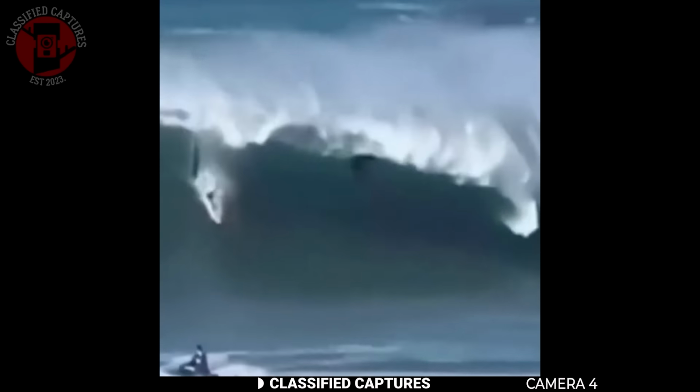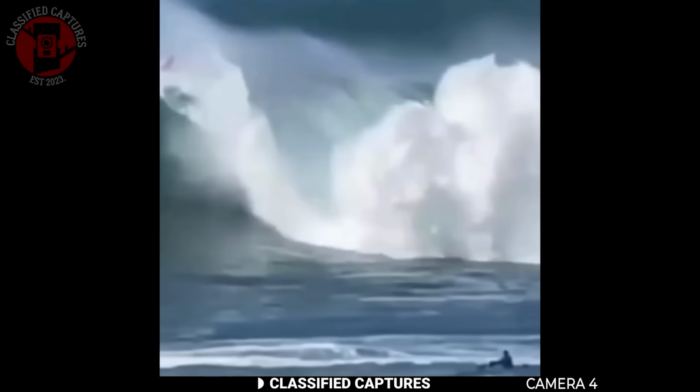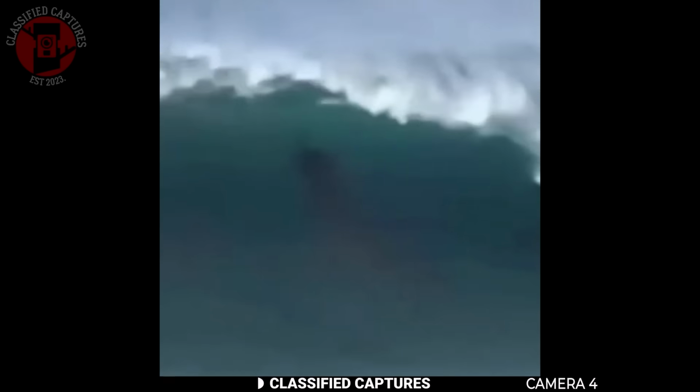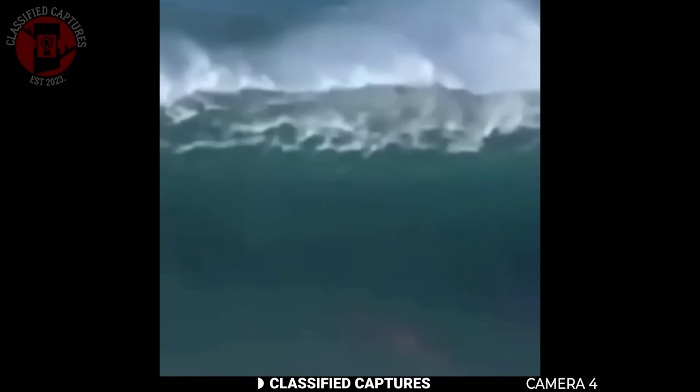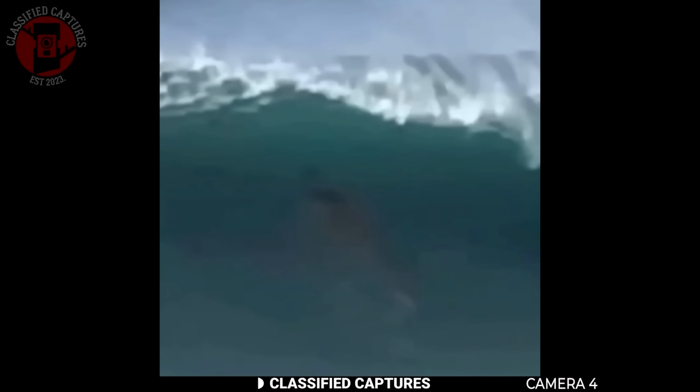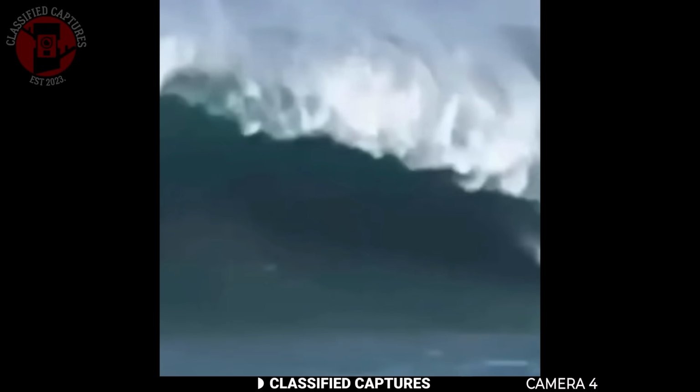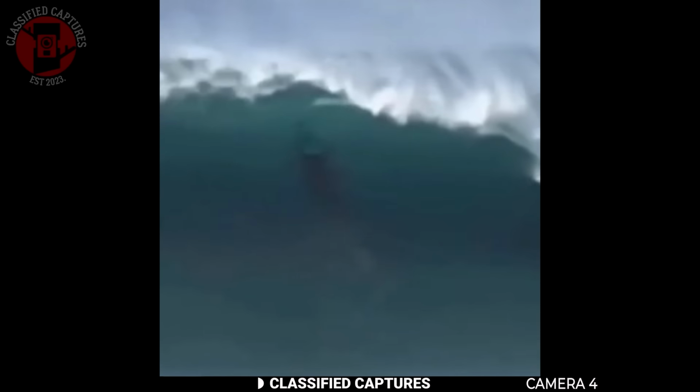This footage was taken back in 2018 near the shore while the waves were rolling in. The camera caught something moving in the water close to the break. Look closely. In the swell, you can make out a humanoid form with what looks like a fishtail flowing behind it. Just watch that shape in the waves.